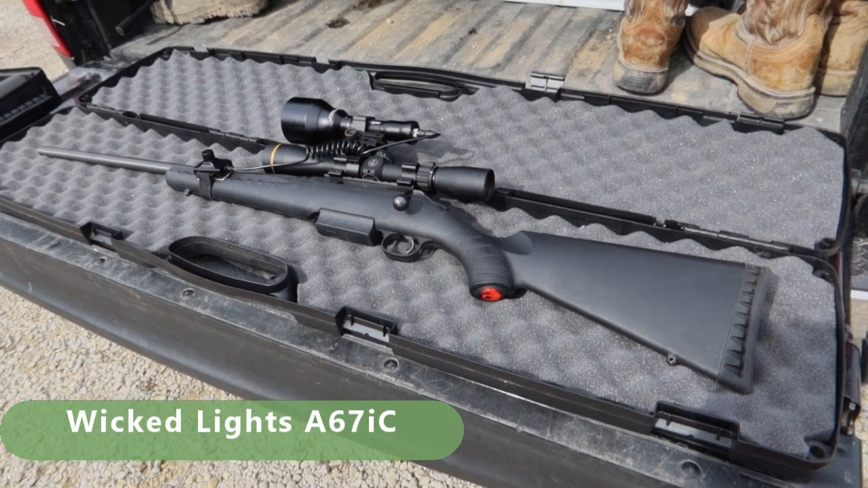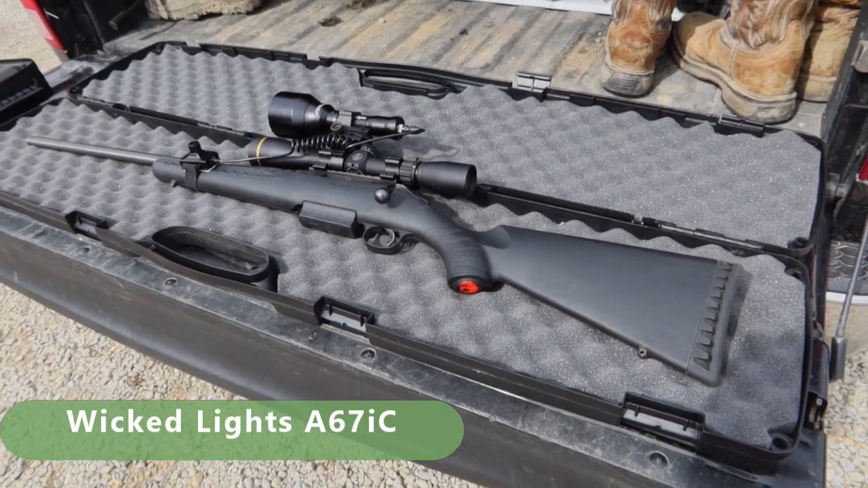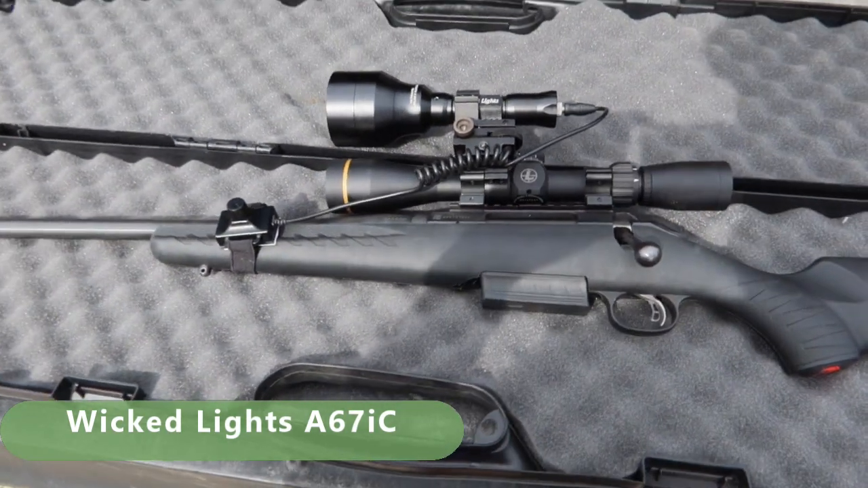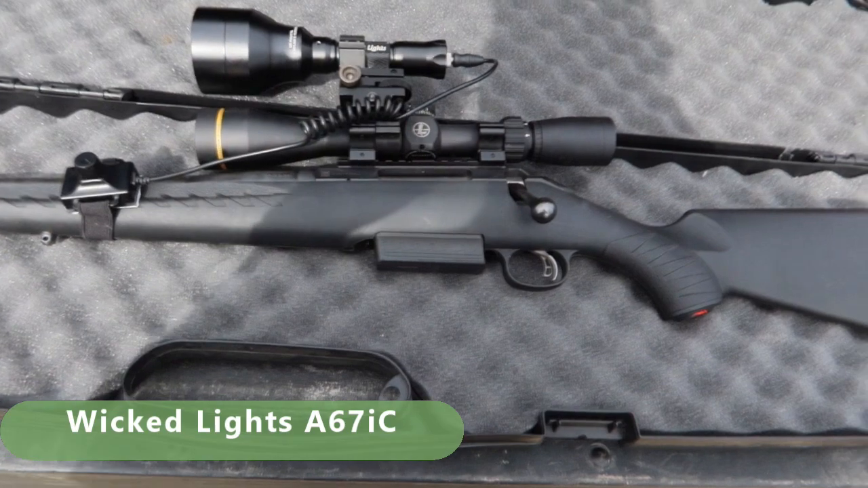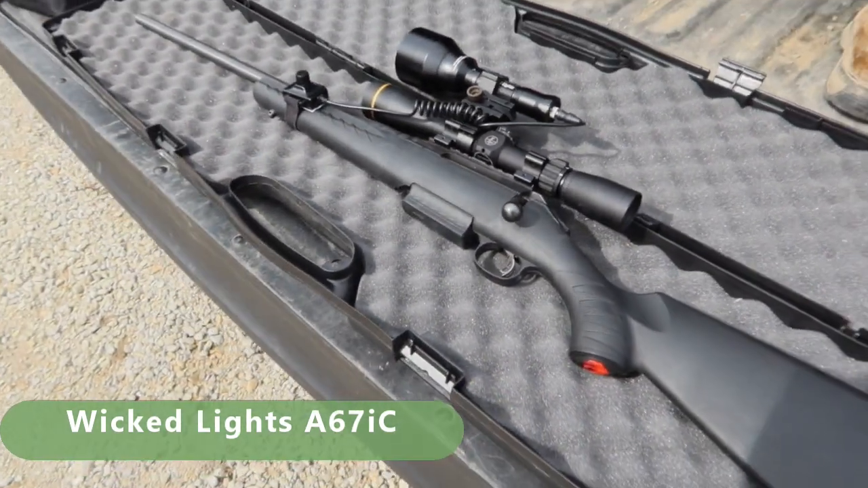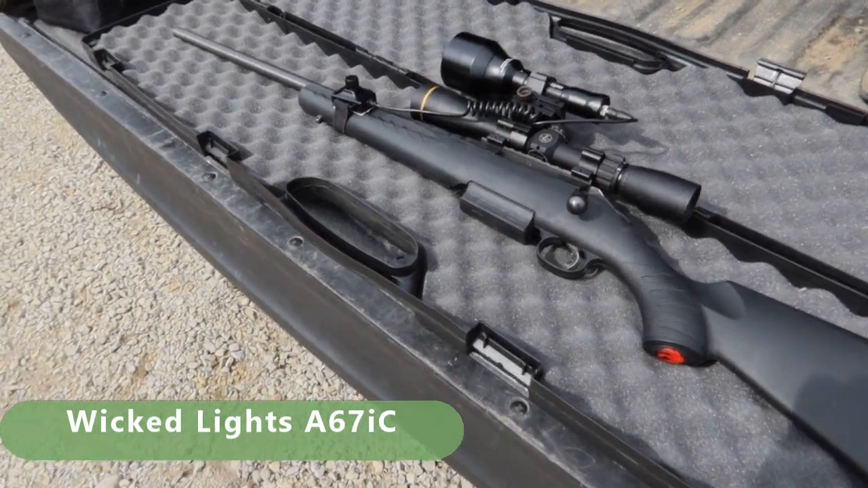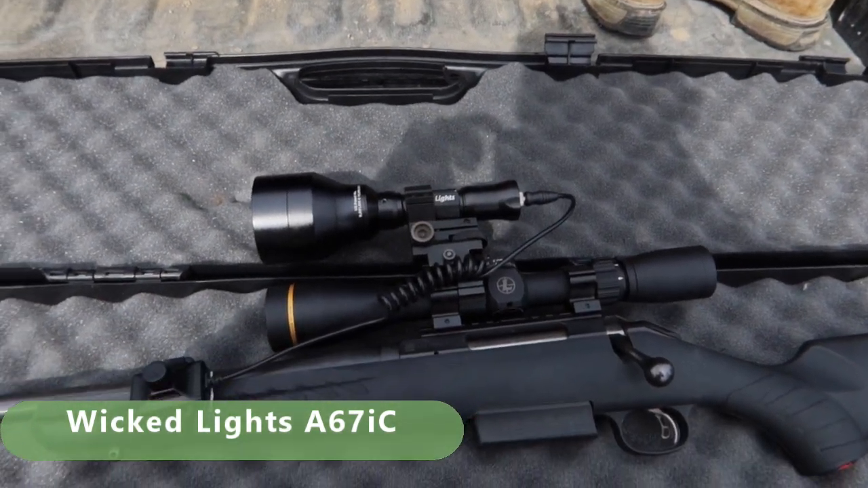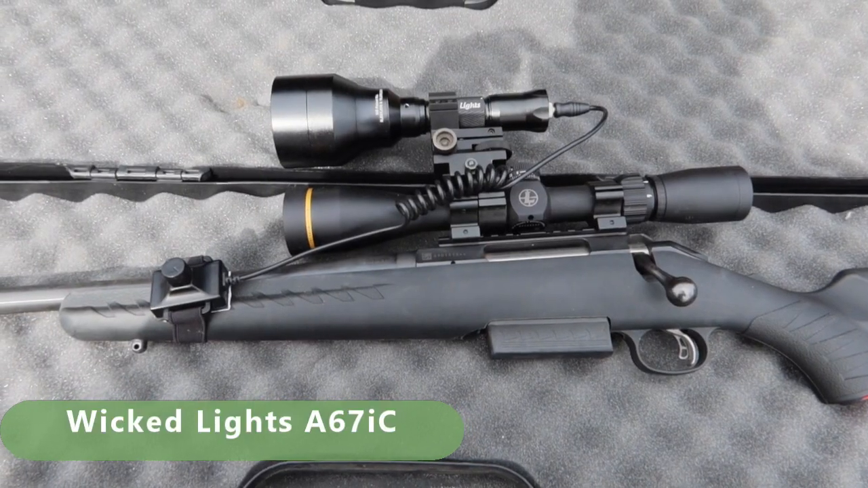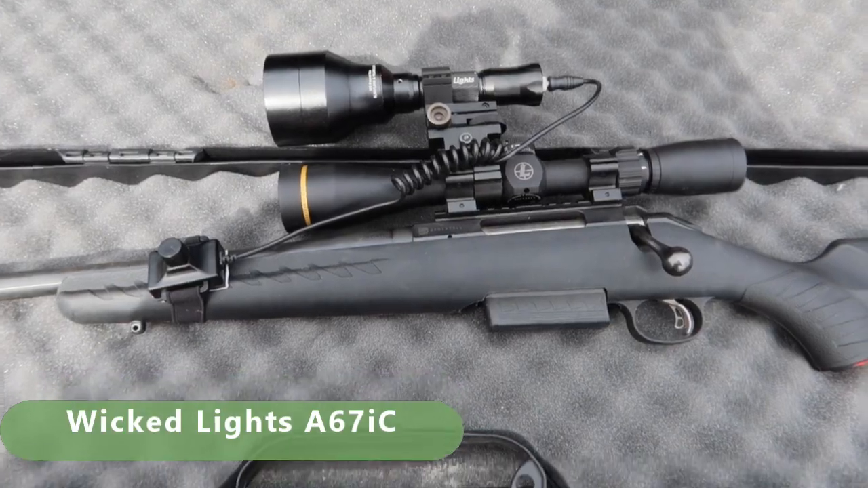Yeah. So as much fun as it is, you don't necessarily have to have the night vision to do hog hunting. This is a wicked hog hunting light that has the green, red, and white beams. And I've shot with this out past 100 yards, and you can pick up a target very easily. So I'll do a separate video on that, but I just want to let you know you don't absolutely have to have the night vision, but it is a lot of fun and increases your chances of success significantly.